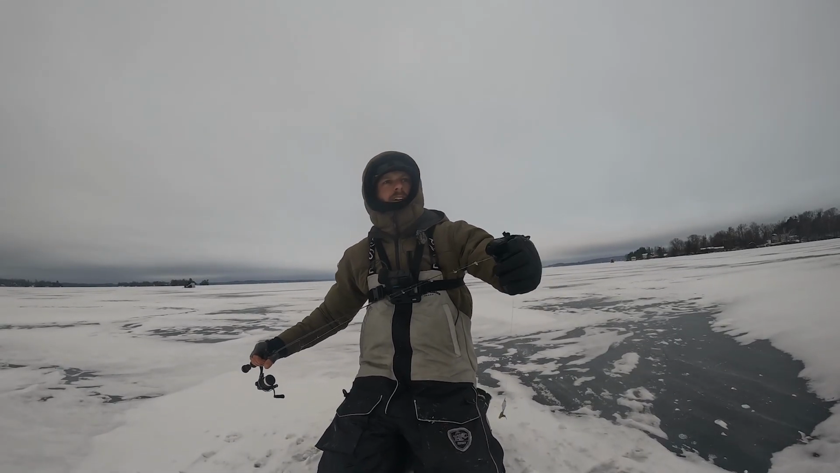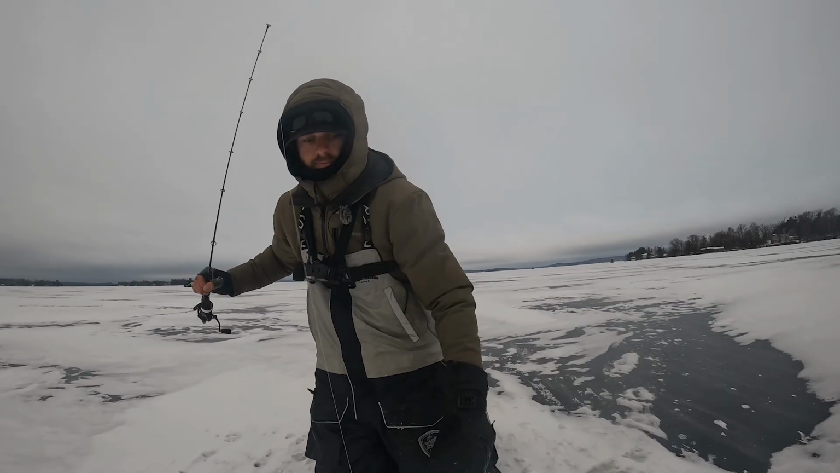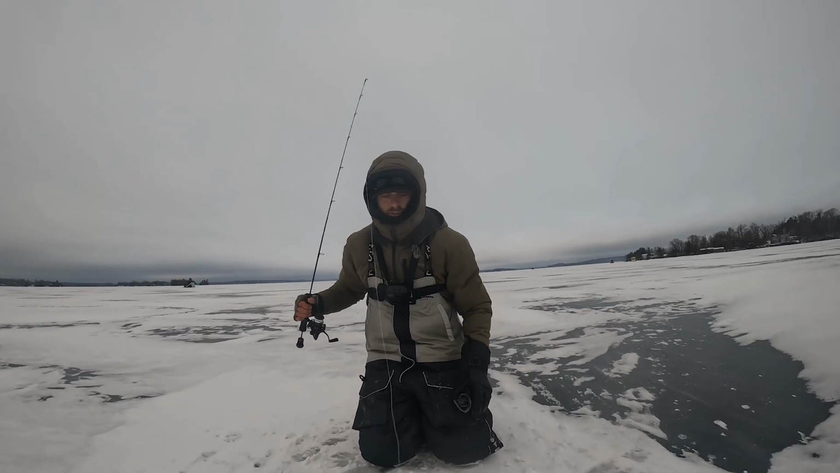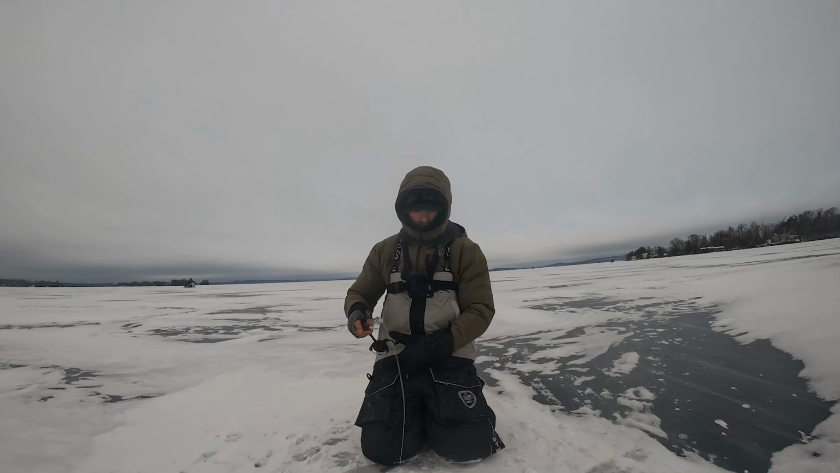Mitchell's somewhere deep in the bushes right now, doing something over there. But we're just kind of running around right now. It seems like 18 to 24 feet of water. And is that going to be a theme today? I don't know. We'll find out.